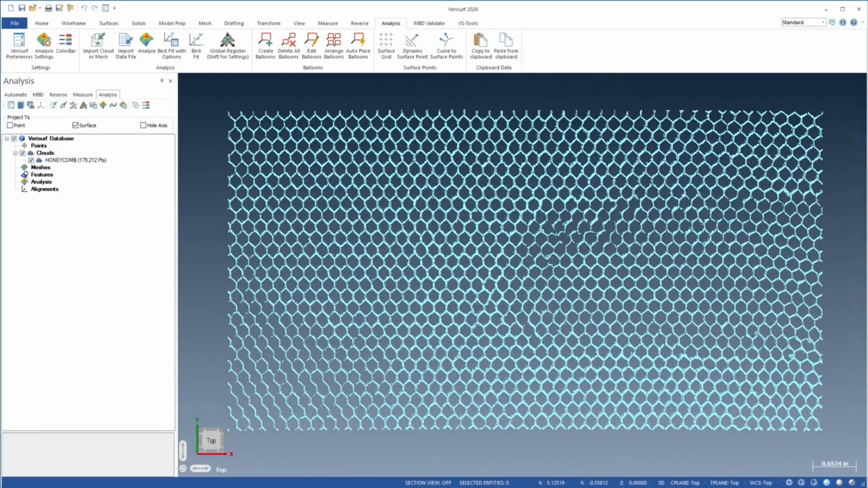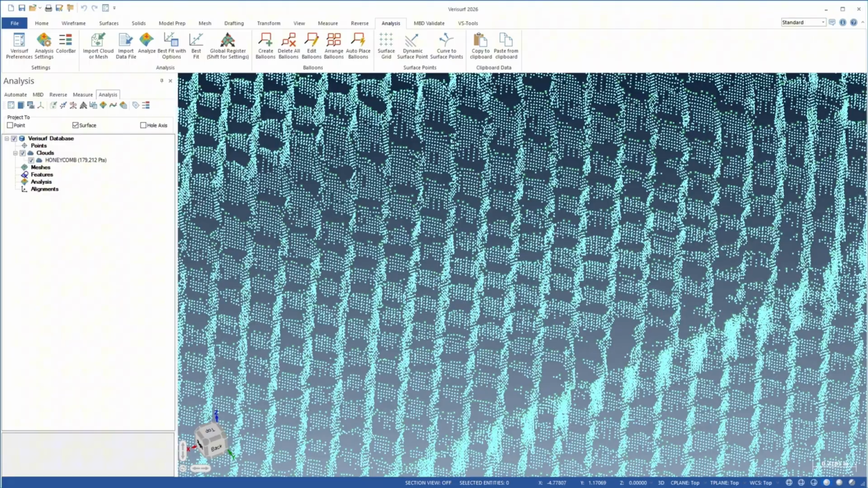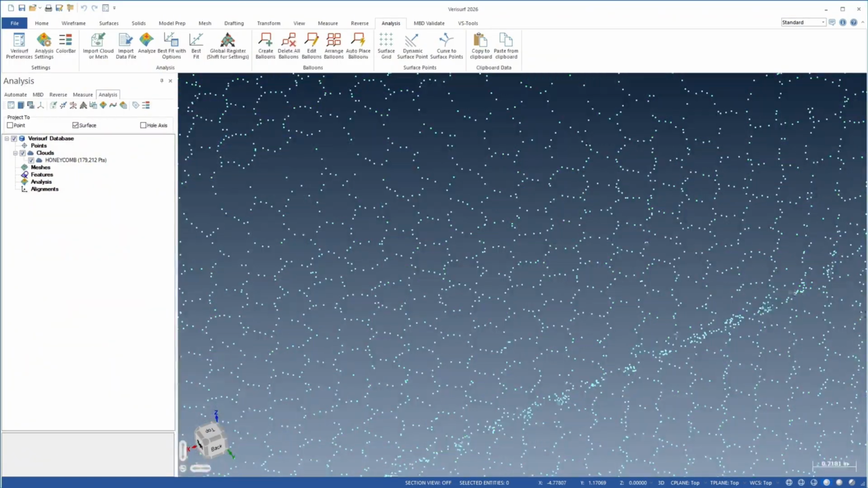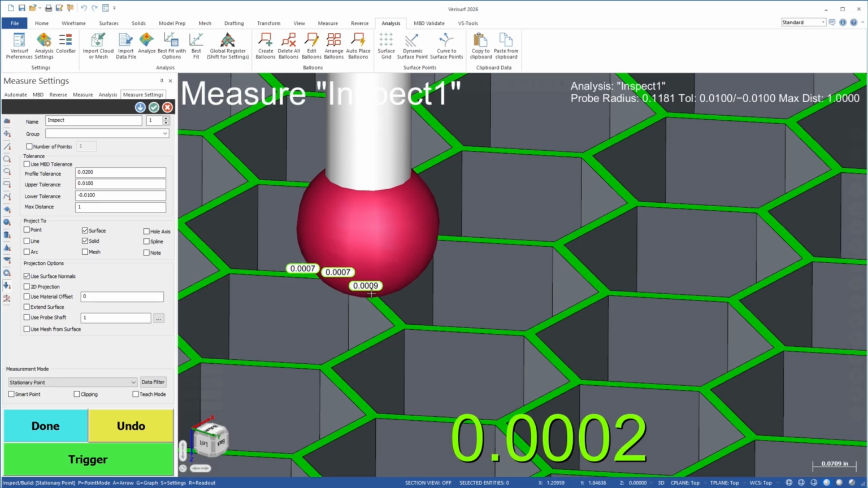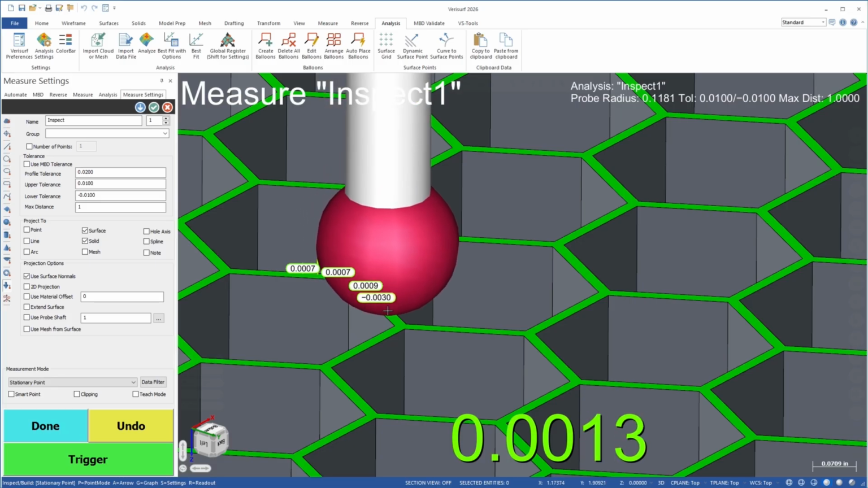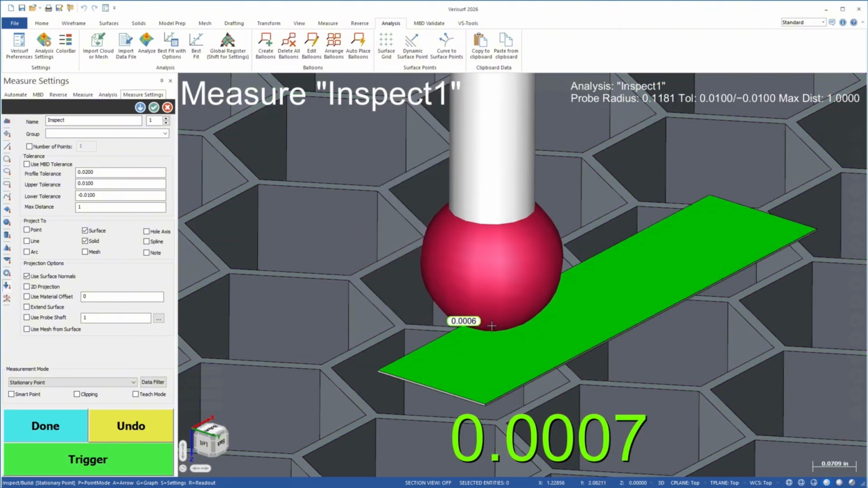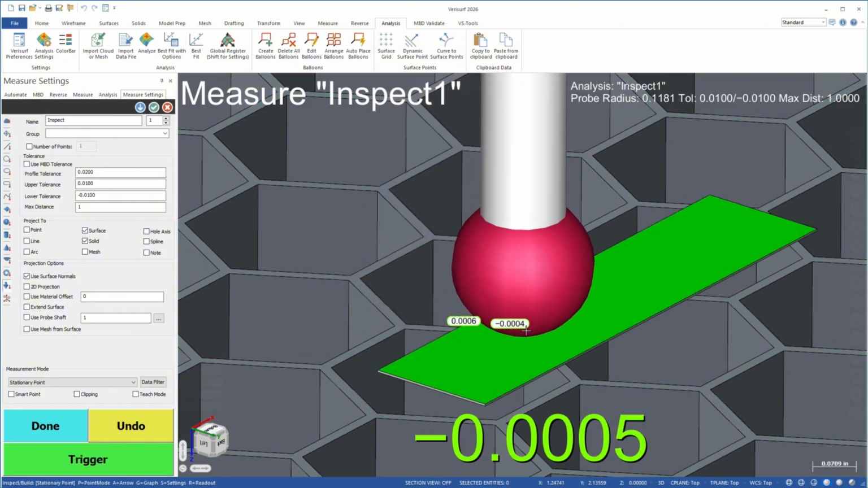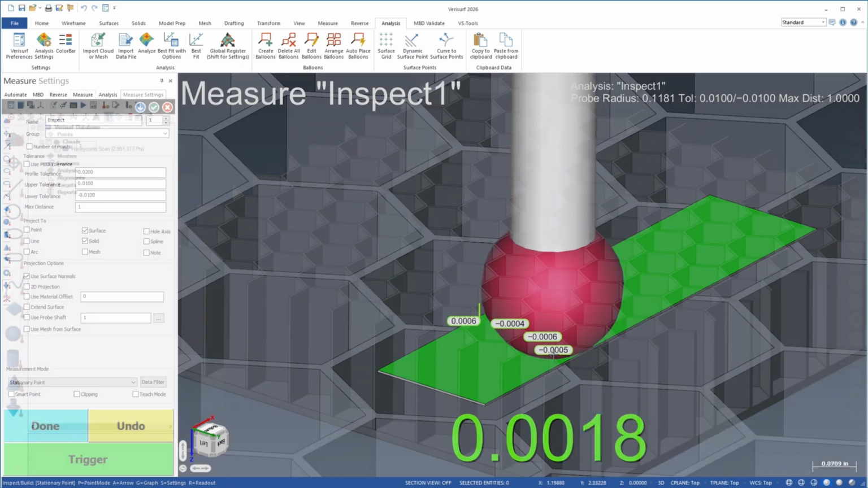Verisurf 2026 simplifies the inspection of machine honeycomb parts using scan data through the addition of a new Highest filter for point clouds. Traditional methods of inspecting machine honeycomb are slow or prone to inaccuracies. Probing the top edge of a honeycomb cell is challenging, and measuring a shim in lieu of the actual surface is time-consuming and adds another level of uncertainty to the process.